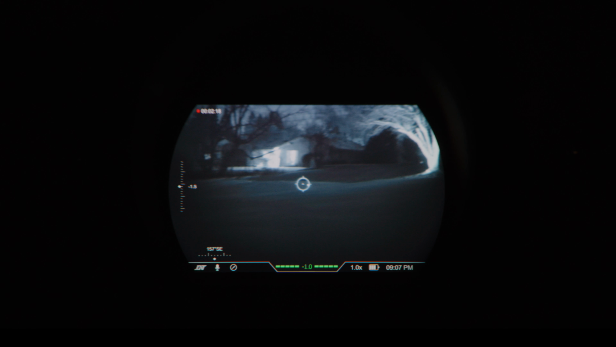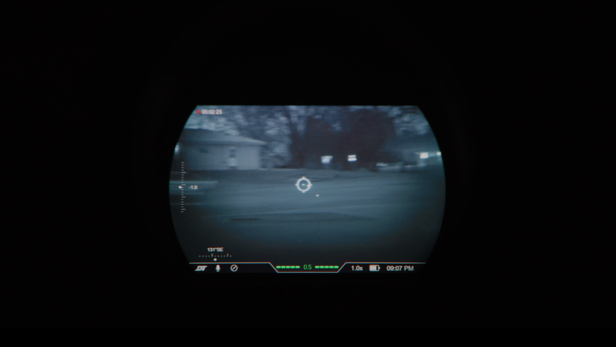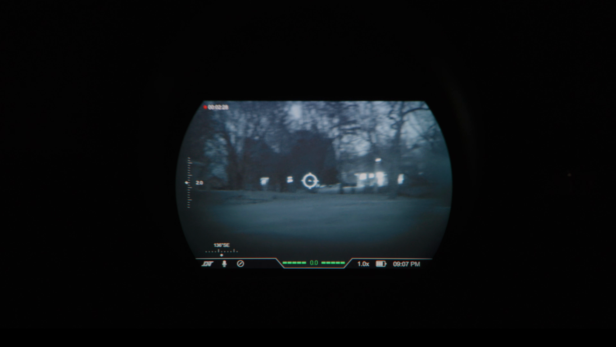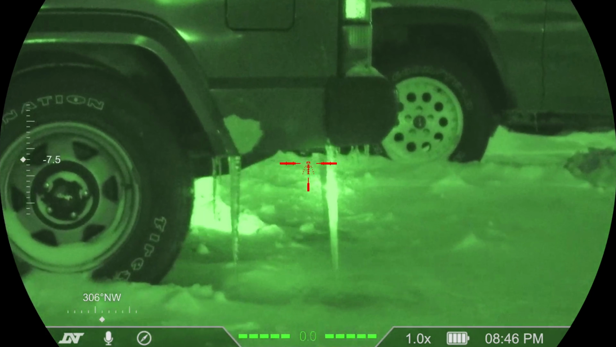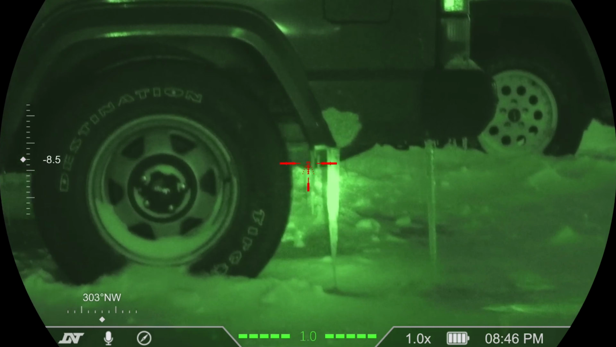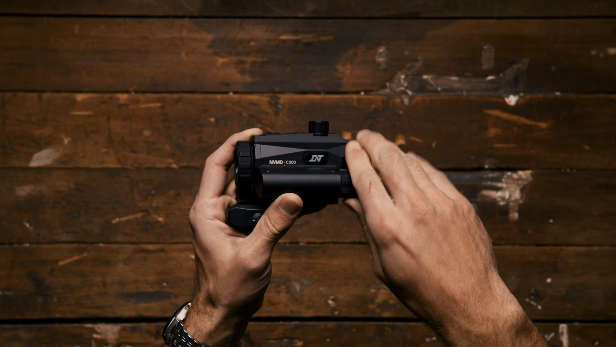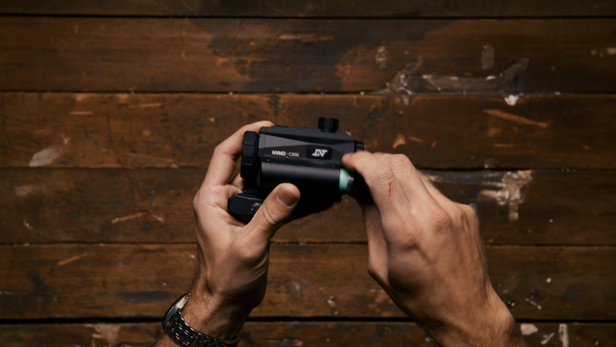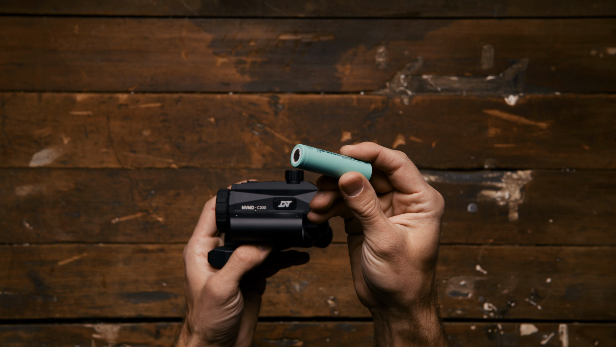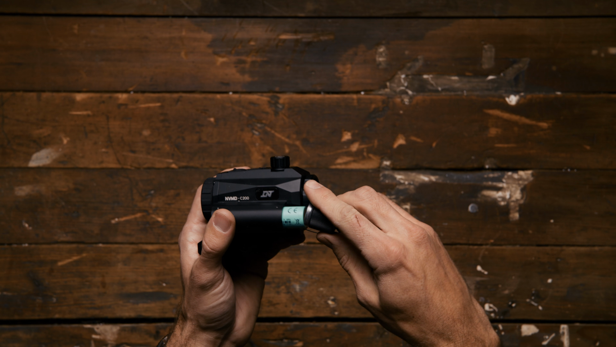On my EXPS2-0, I was able to get the reticle dim enough and still not have it blown out, which was really nice at night. The refresh rate is decent for the price. I'd like to see something like 90 hertz, where you get rid of that perceived lag, but it's decent. The battery compartment is one of those bigger long batteries. They're rechargeable. The kit I got has 3 batteries and the charger, so one for the device and one for the flashlight.